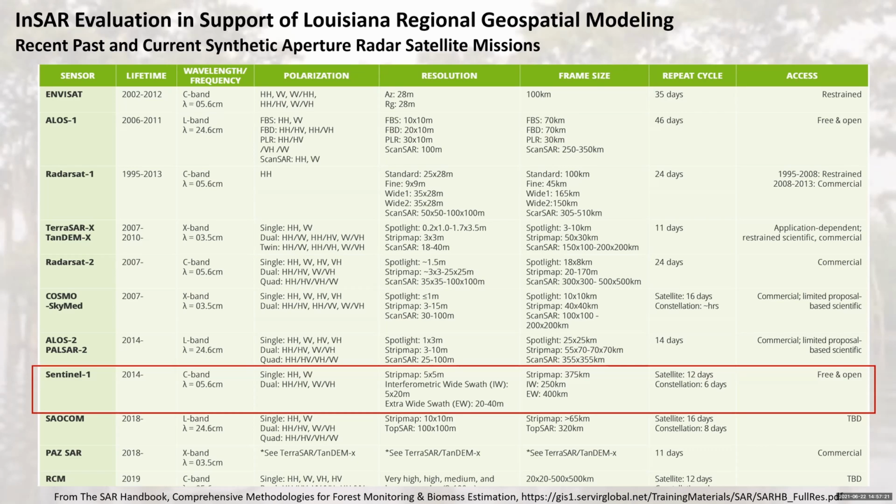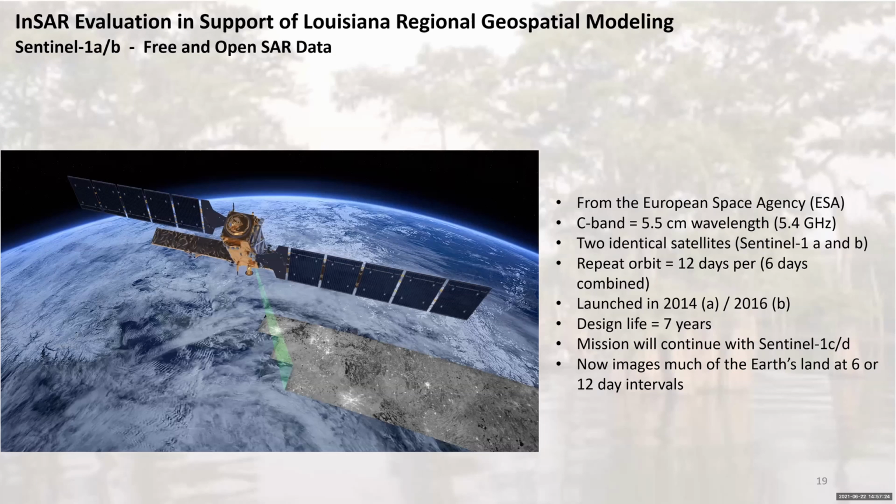So next slide. This instrument has a C-band instrument, so it's kind of midway between your optimal L-band and X-band. They have launched 2 identical satellites, which gives them a repeat imaging capability of 6 days.